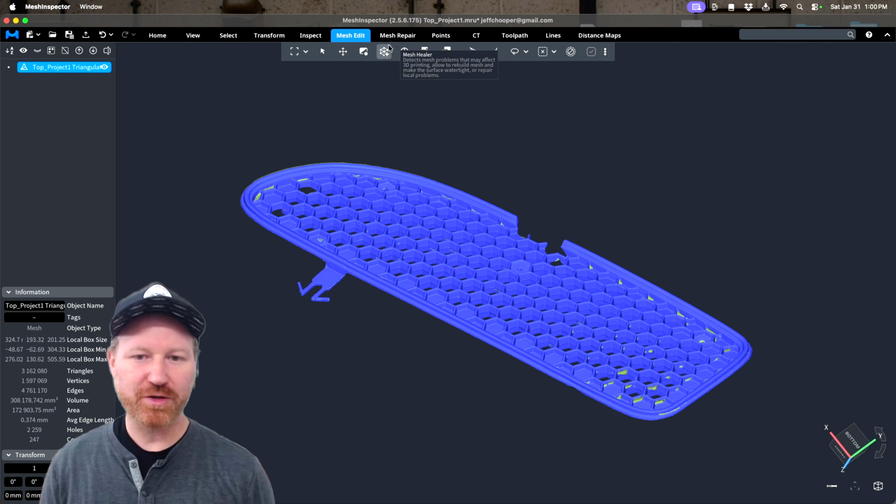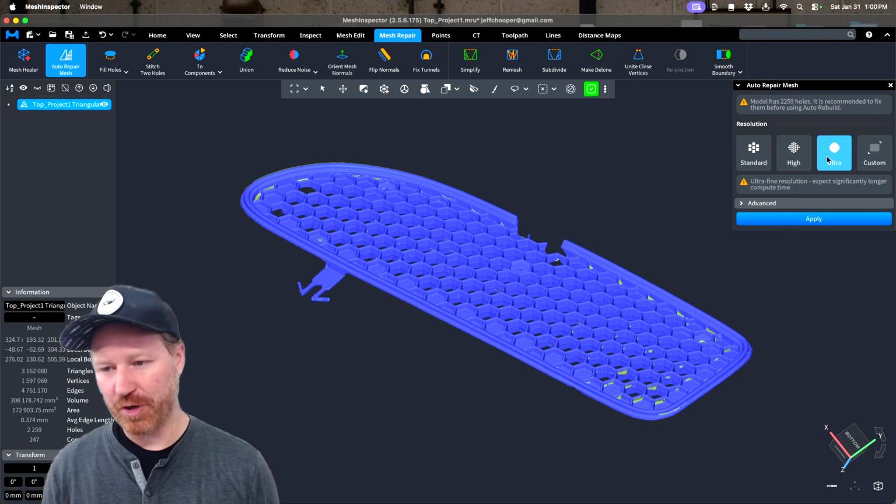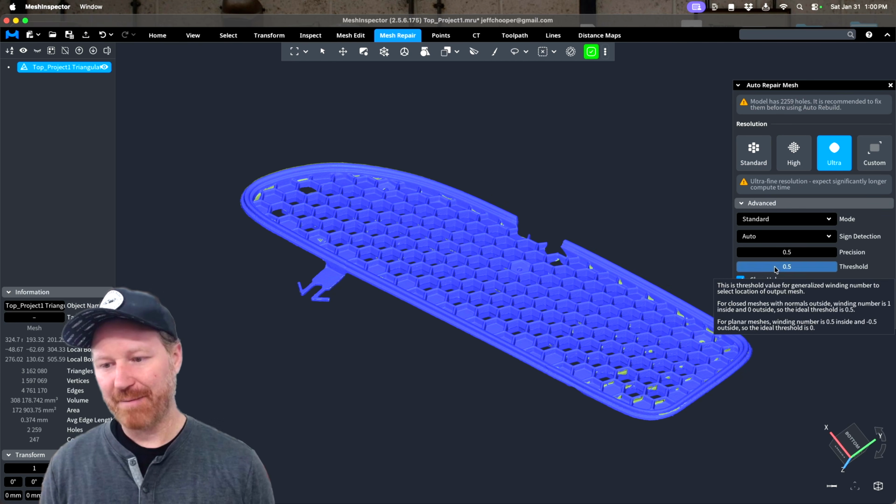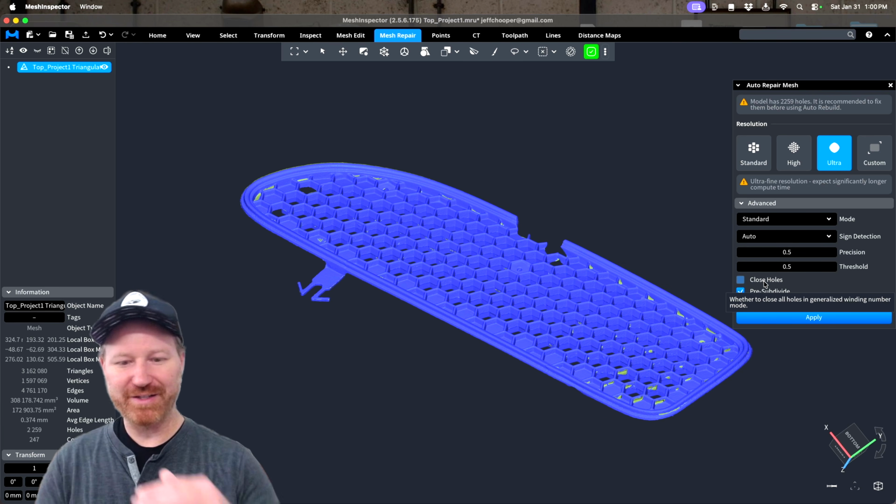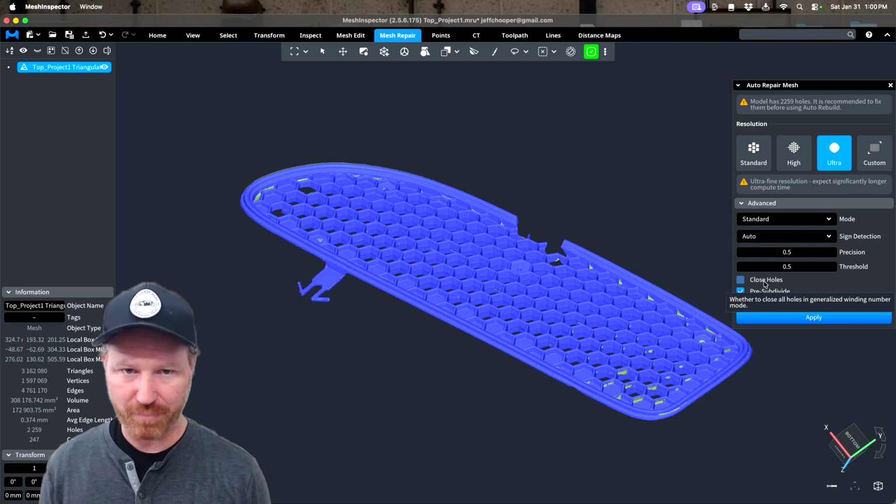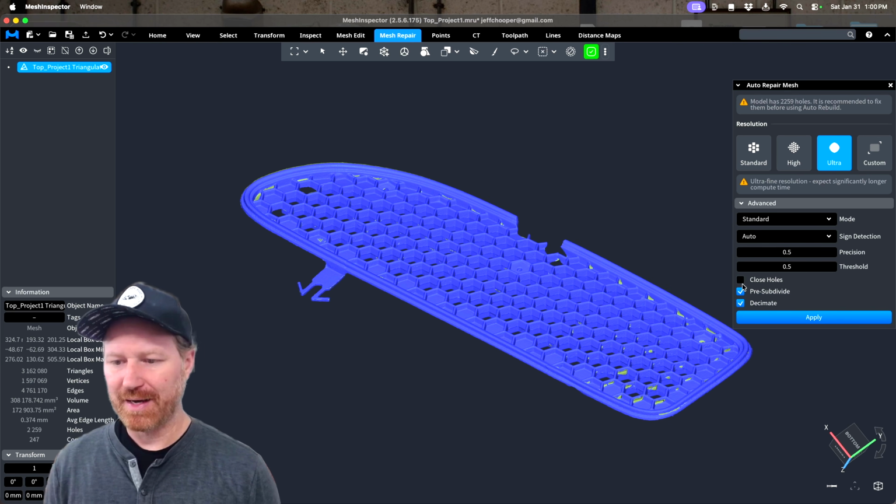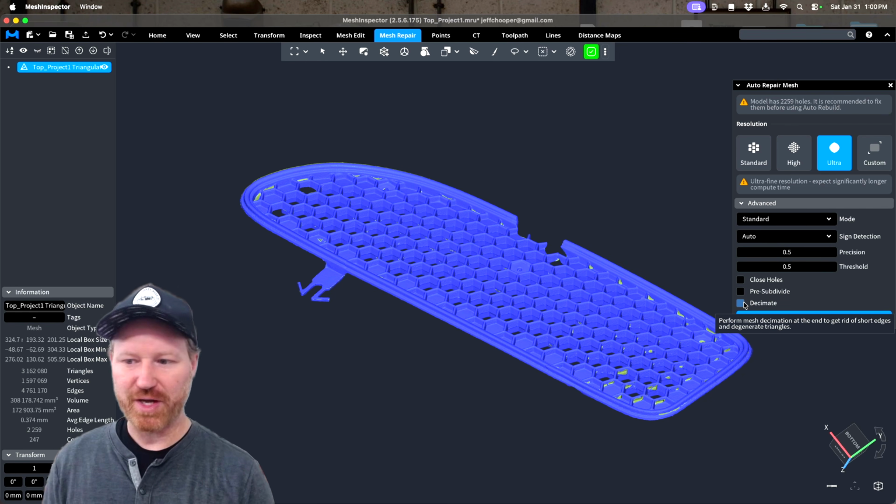Next thing you would need to do is go to Mesh Repair, Auto Mesh Repair. I'm going to put it on Ultra. I'm going to make sure it doesn't try to close any holes. Just like before, if it does, it's going to use some very primitive ways of fixing holes. And this is kind of an organic part or injection molded part, so we don't want really any of these. We don't even want to decimate it just yet.